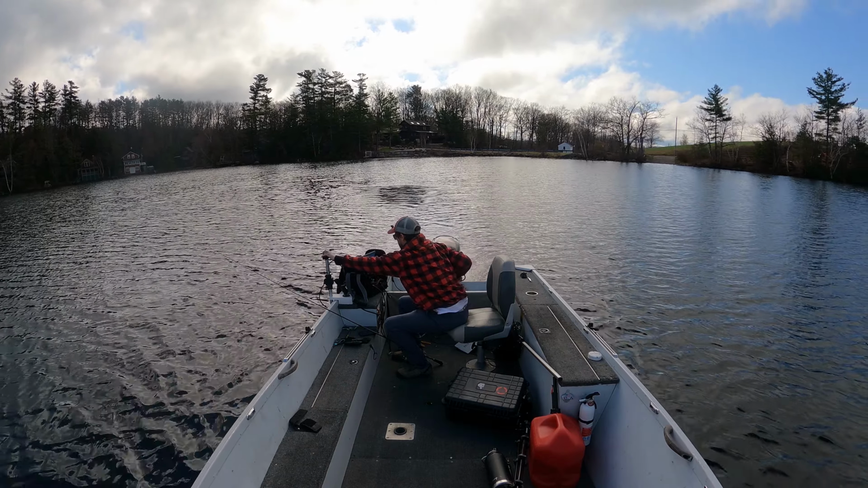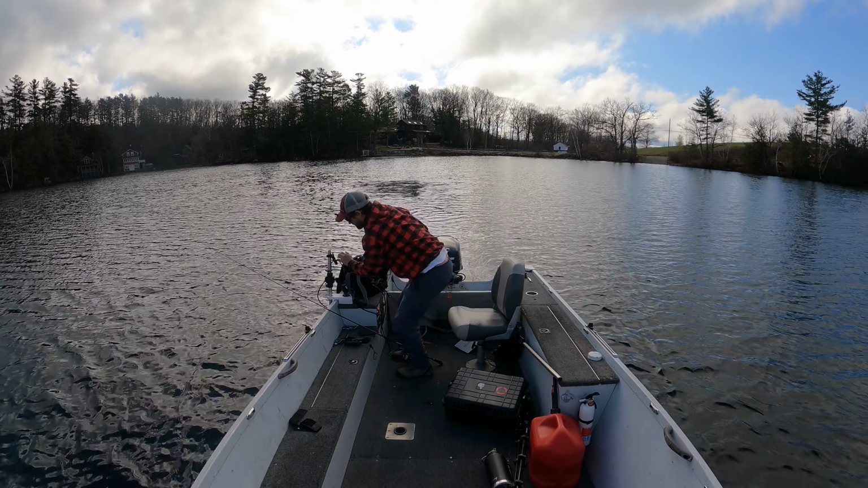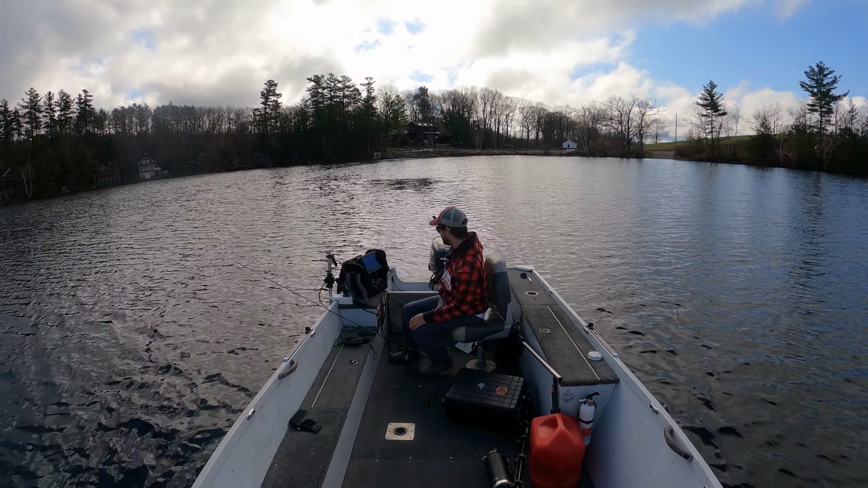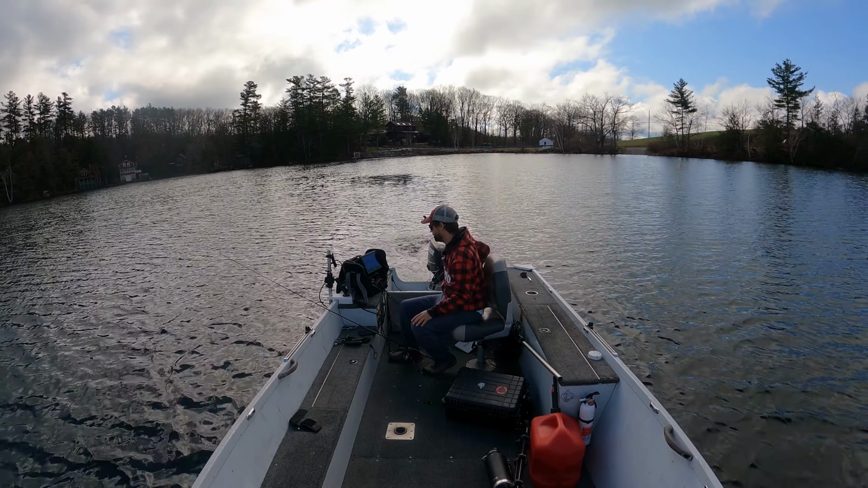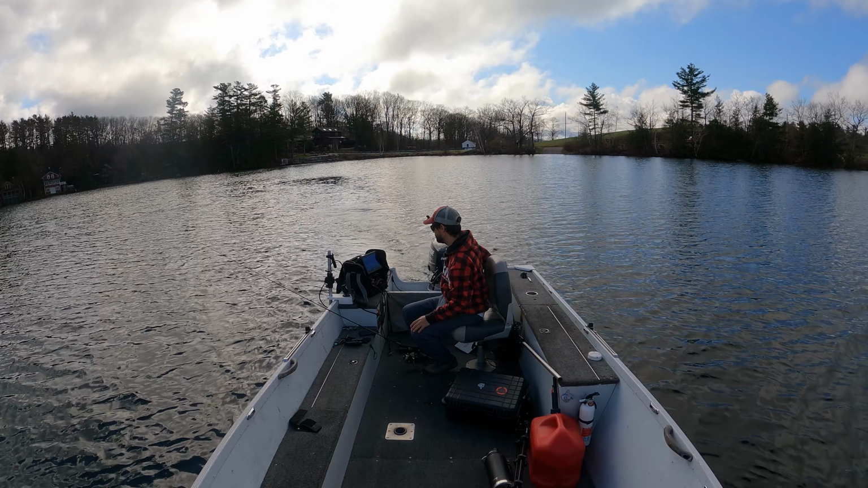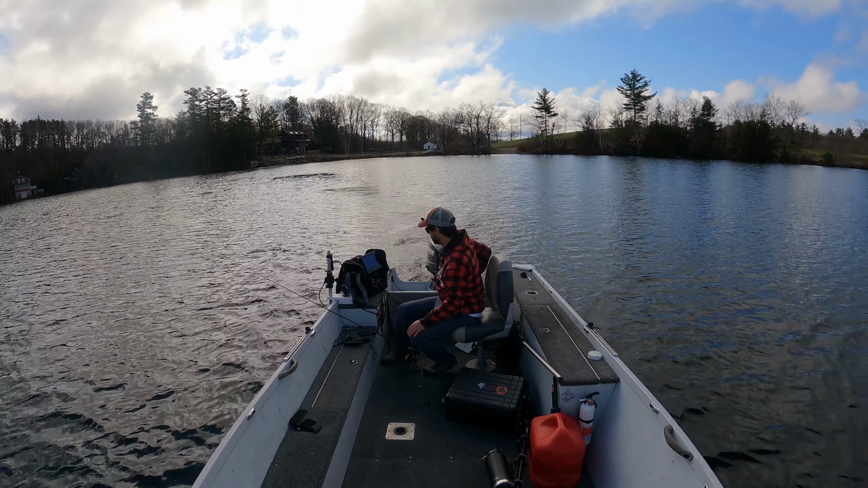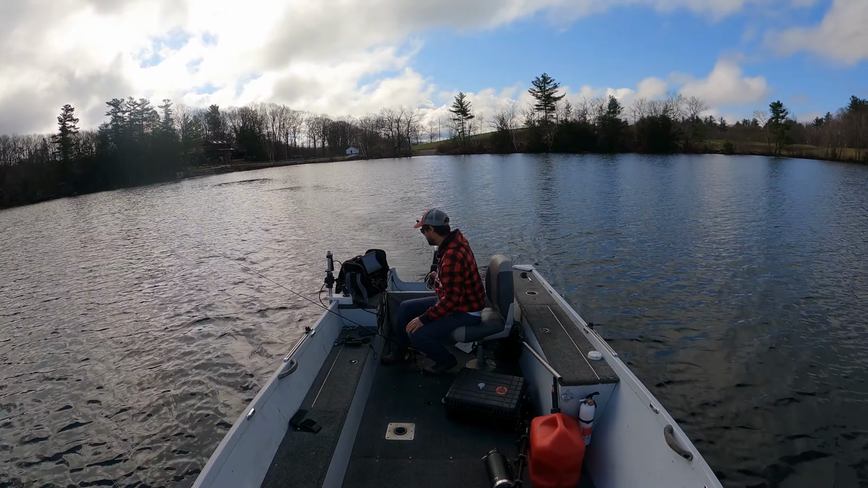Since we're using LiveScope Plus, I can bump this out a substantial distance and see all around the boat. Right now I'm bumped up to 180 feet, and what I'm looking for is a school of bait fish. This particular lake has rainbow smelt in it. There is a sea run version of this; these are basically a landlocked smelt. So we're looking for a big massive school of those, which are right there.